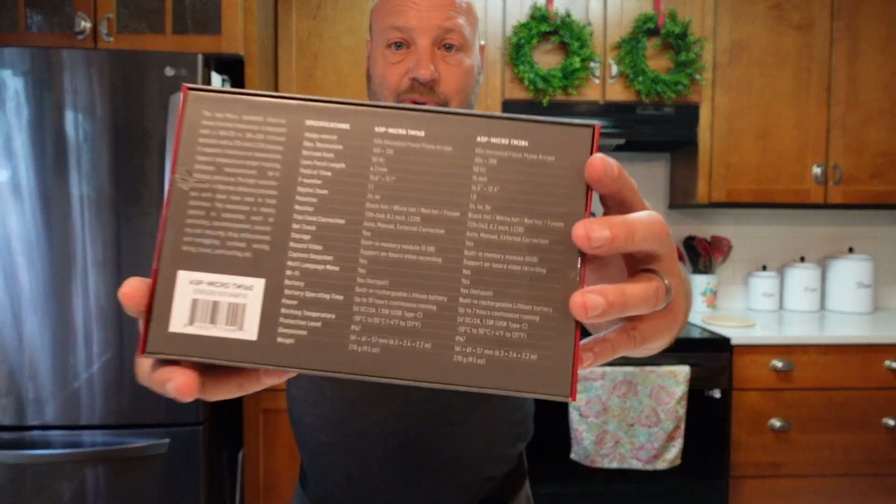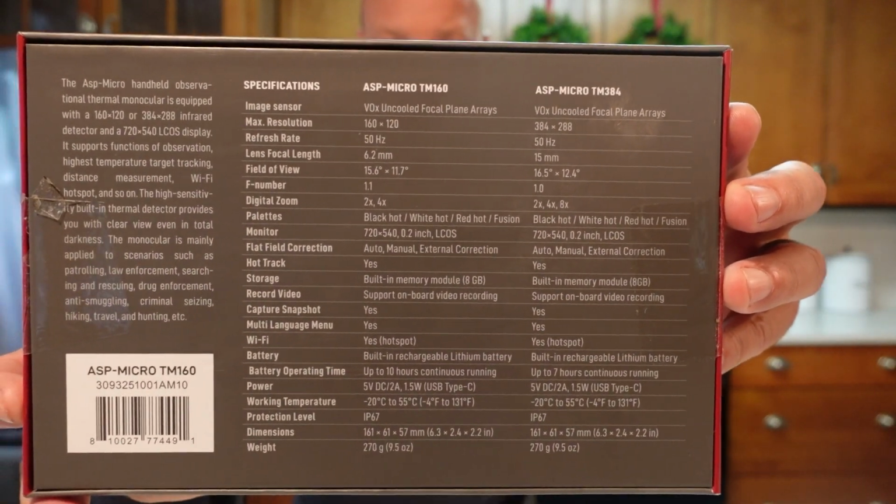So thermals have a bunch of good uses. However, thermals are ridiculously expensive. They're astronomical in price. This is one of the cheapest ones. However, it's actually pretty dang good. So if we look at the specs on this, which I'm putting right here for you so you can read those.